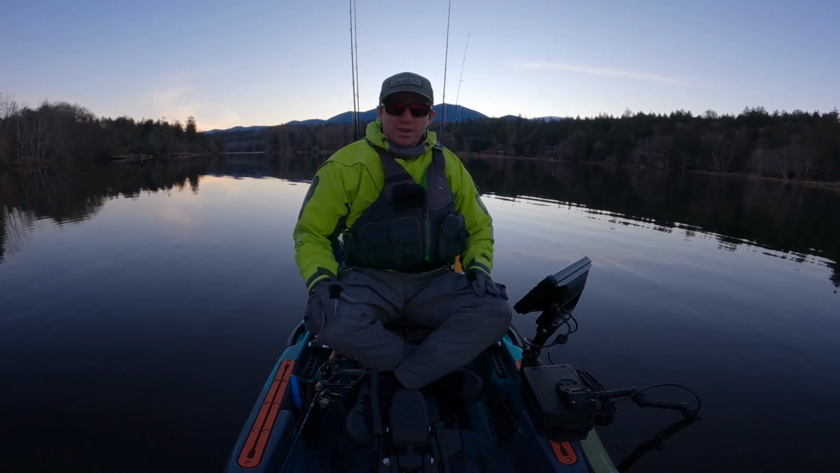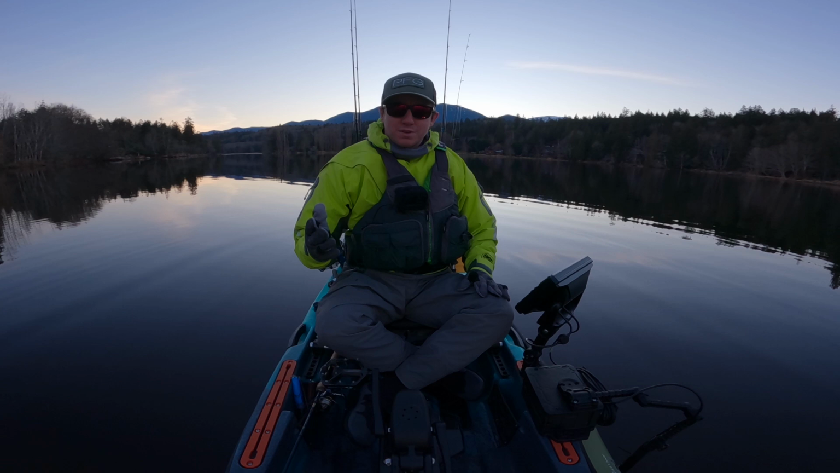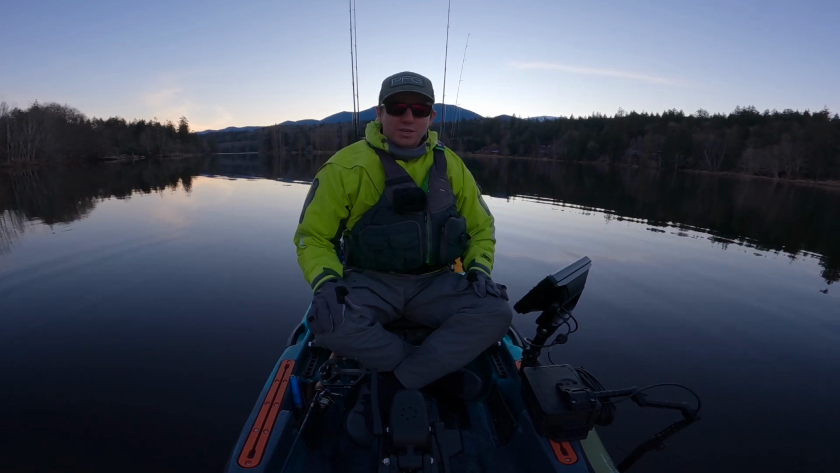Fish finder's really cool. Had a lot of fun playing around with it today. We'll come back out again and try it again. Hopefully we'll catch a bass then.